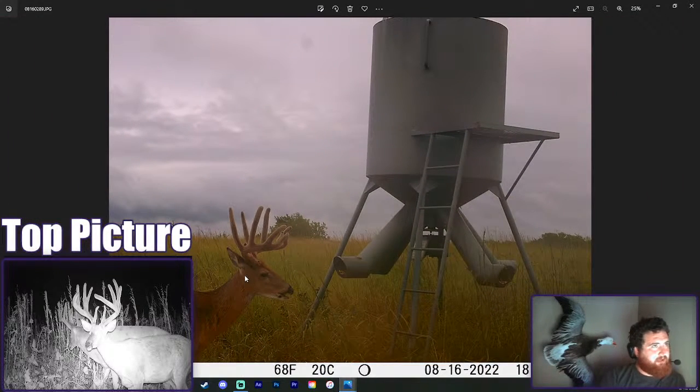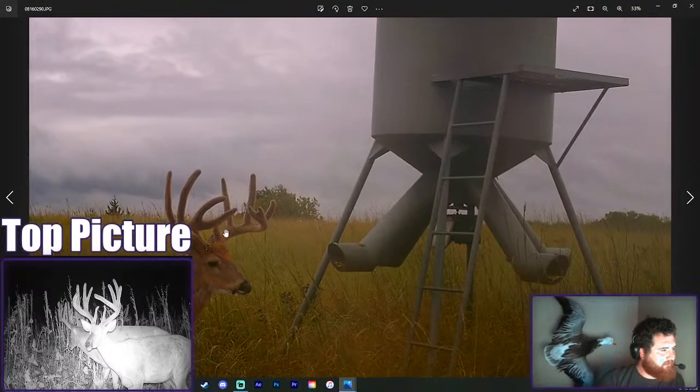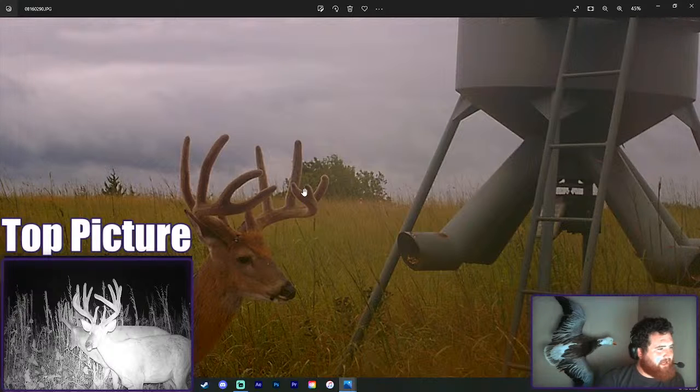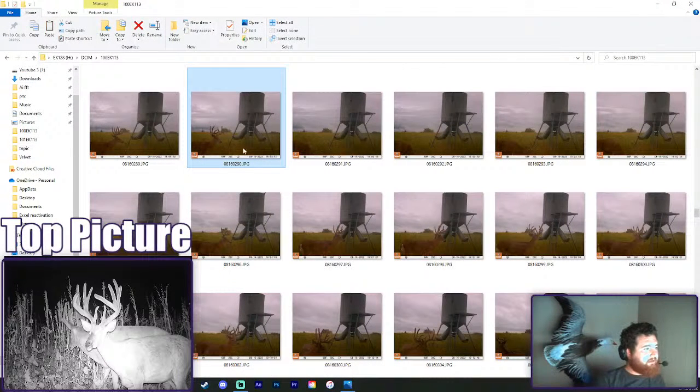He would be at least 6 this year. That's actually nice to see. He's got some nice tine length. Last year we didn't see him a whole lot, but I do remember seeing him a little bit last year, and he just didn't grow into much. He's super cool. He's always kind of had these beams that kind of twisted in with little kickers. Just last year I don't think he had his G4s. I think those were kind of his G4s. So that's cool to see. Big frame, nice tine length. We'll take that for sure.